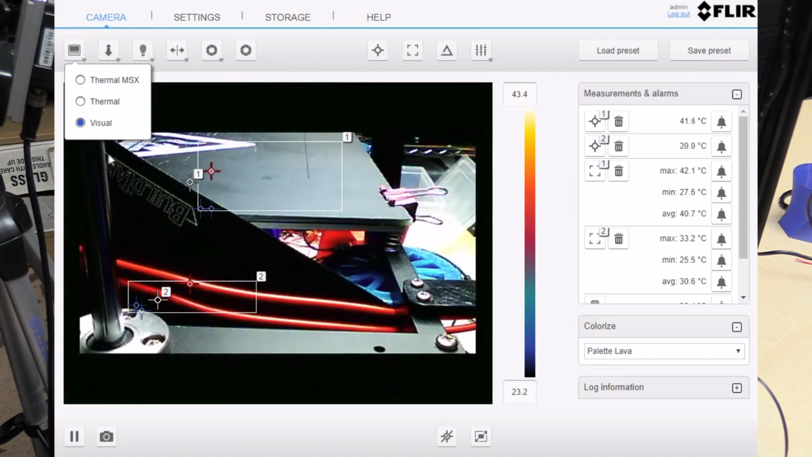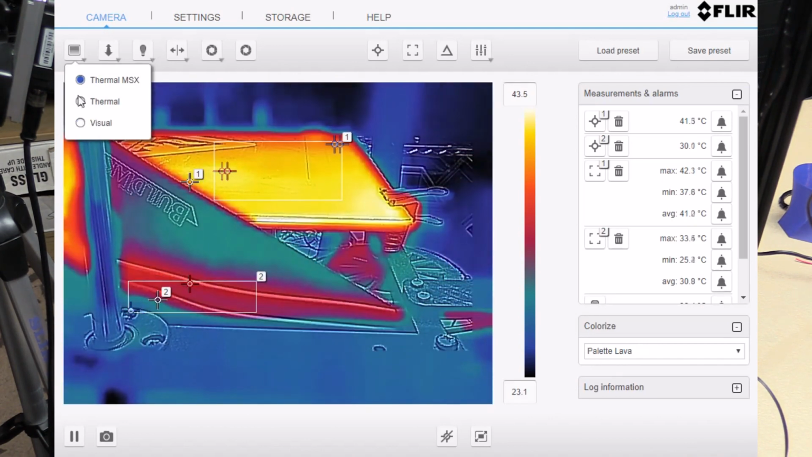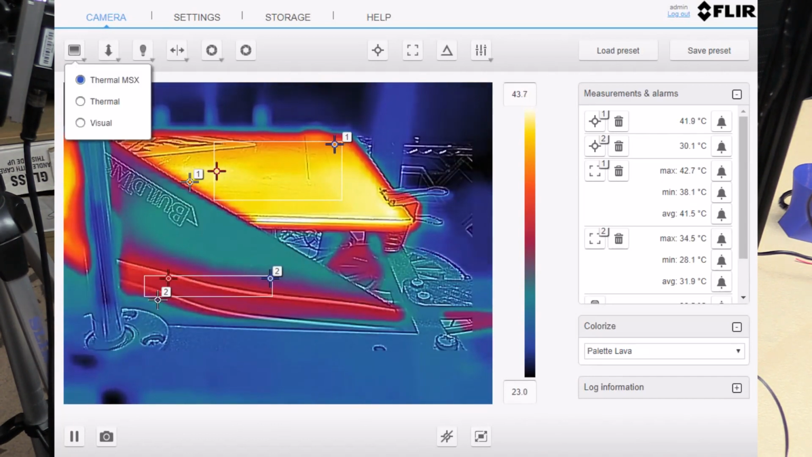I put blue tack over the front of it so that it doesn't get any reflections from behind here. And here's the thermal MSX. I'll just go thermal alone. You can see this is the wires. Now you can see that clearly it is just the wires. I know it's still heating at the moment because I can hear the fan going on the power supply.